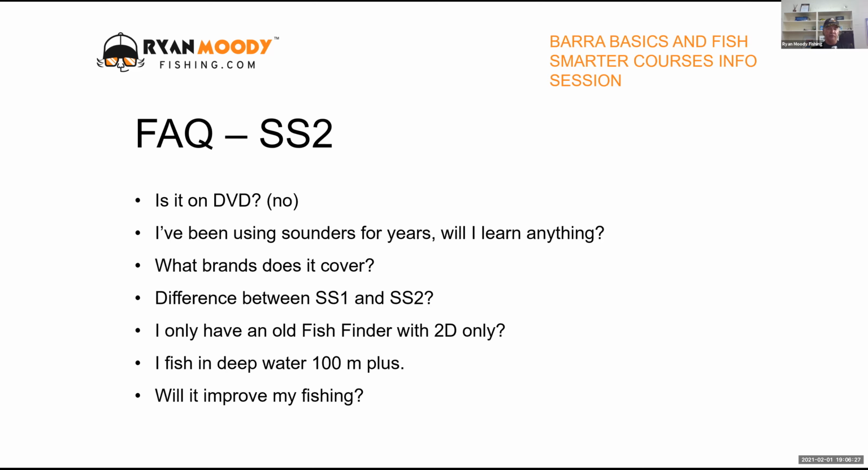Okay, if you have an old fish finder with 2D only, we got plenty of 2D in there. That's one of the things that confuses people, trying to put that 3D world onto a 2D screen. There's so many different concepts on there that'll hide fish and show fish in different ways that makes it confusing for you. So we narrow all that down. So it's not just side imaging and down imaging. We cover a lot of 2D as well.